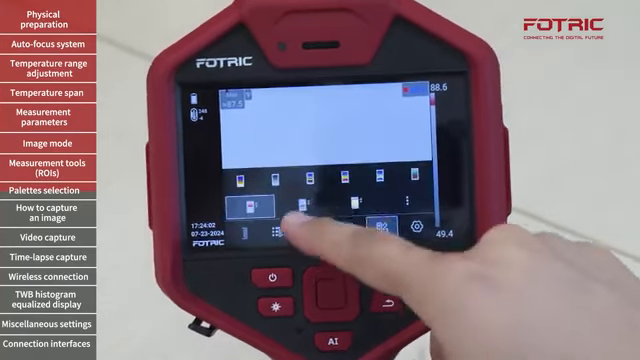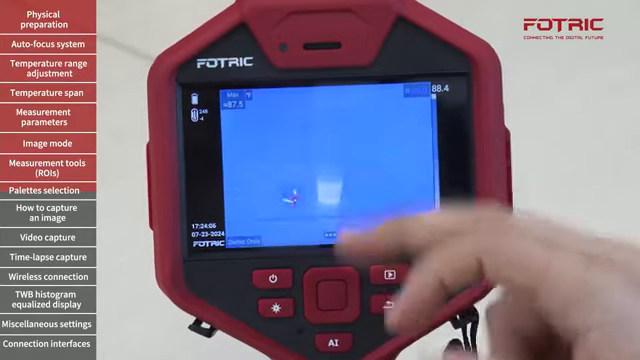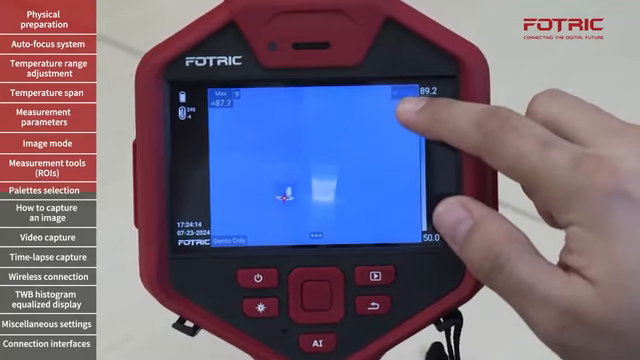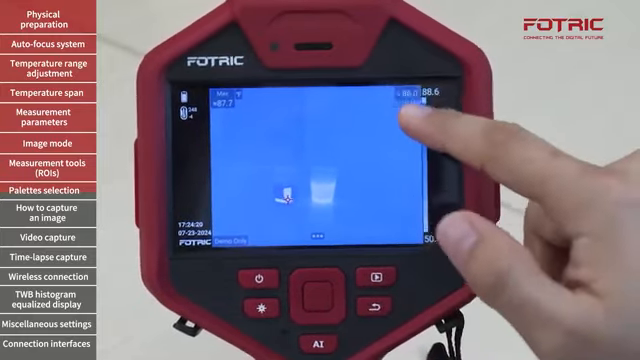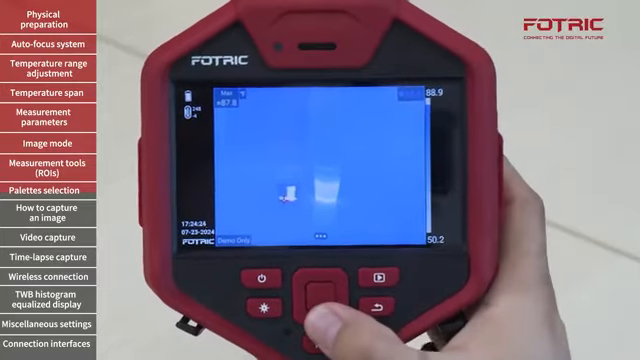The same applies for lower temperature. This palette or this isotherm is commonly used to identify potential location of moisture and condensation. All I need to do is to identify what is the dew point in the specific room where I'm doing the inspection and put that number in here.